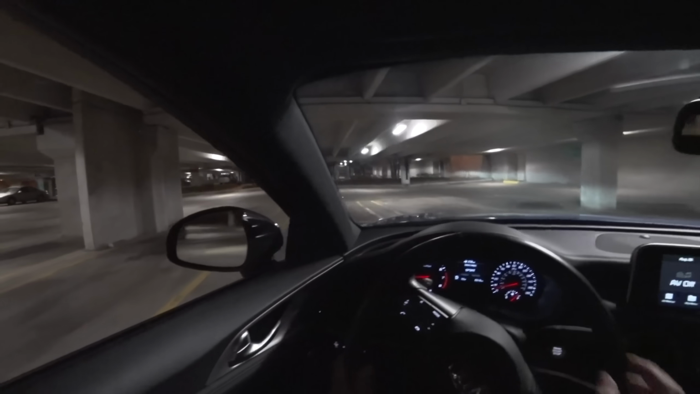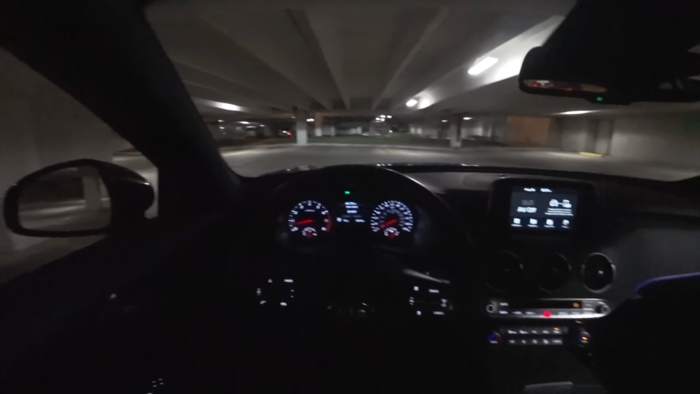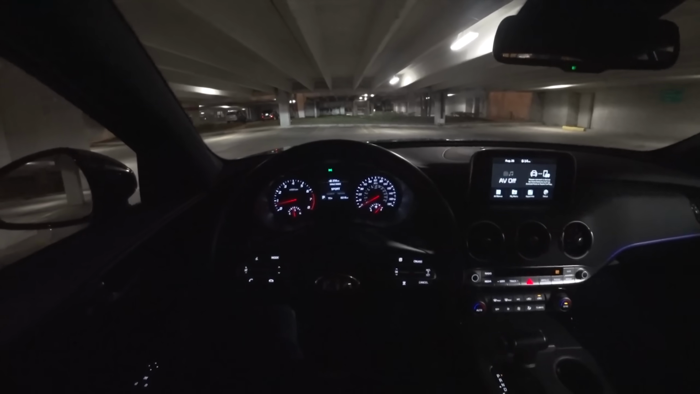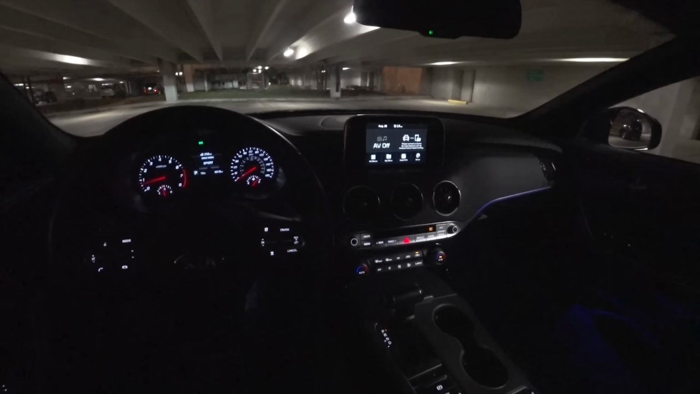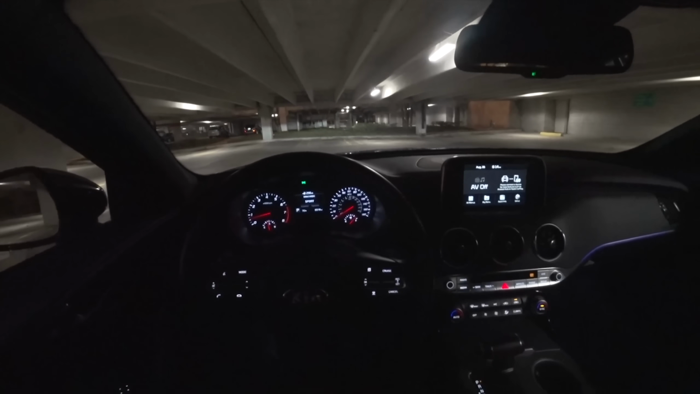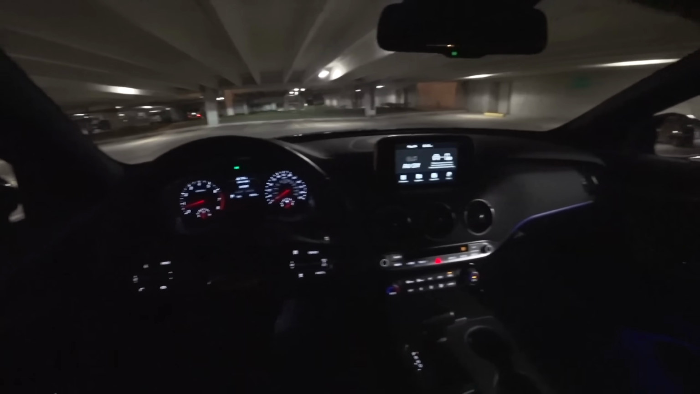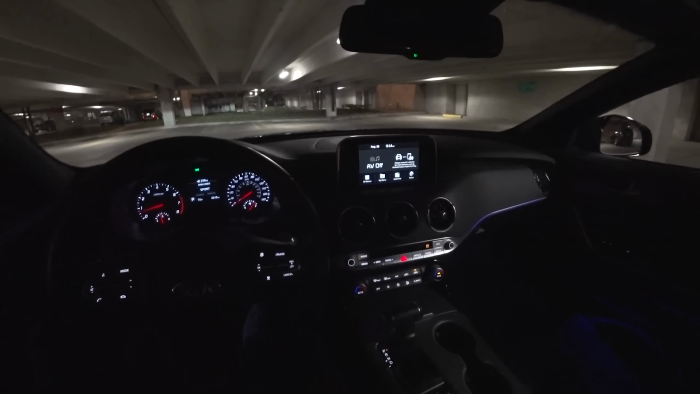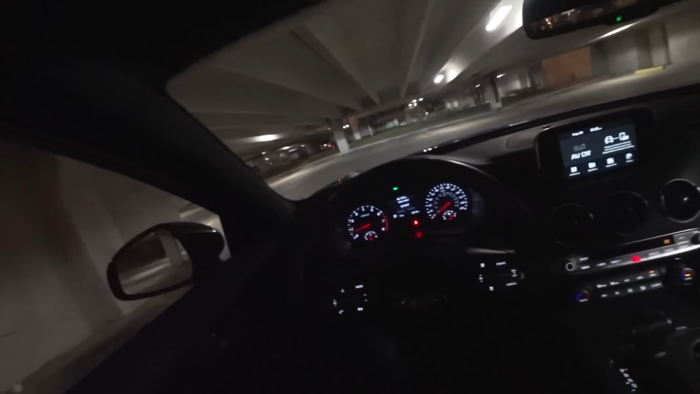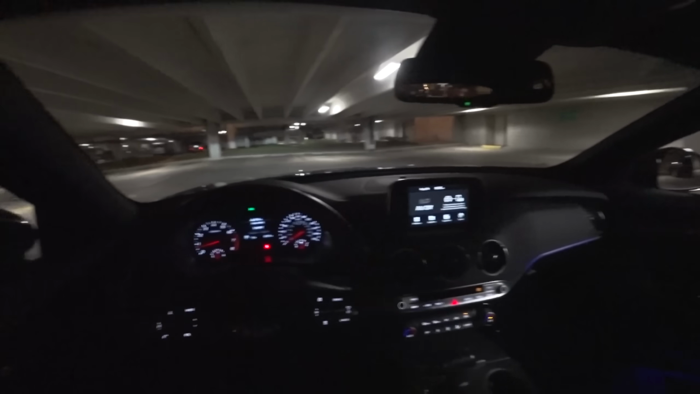So it depends on what you're looking for. My advice, as always, is to go drive everything that you're interested in and make the decision based on what best suits your needs and preferences. So anyway, Stinger GT, pretty nice marks, really impressive from a performance standpoint. Just plagued with this trunk rattle that's been driving me nuts, and as you can see, I've been mentioning it a lot in this video, and I'm hoping that Kia is listening and that they fix it.